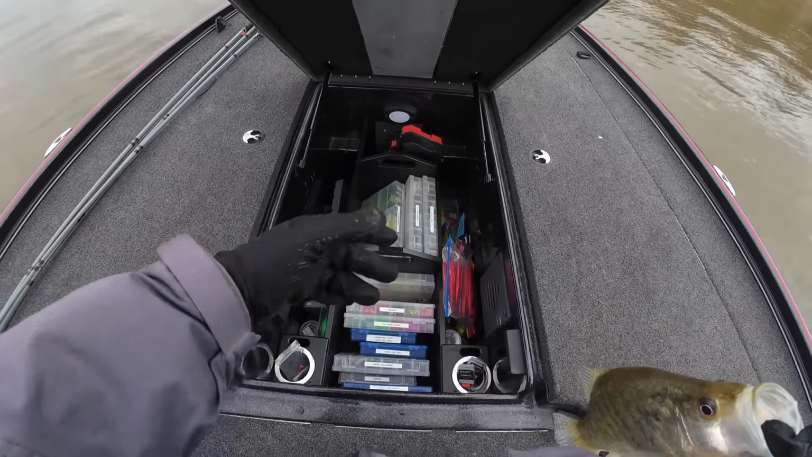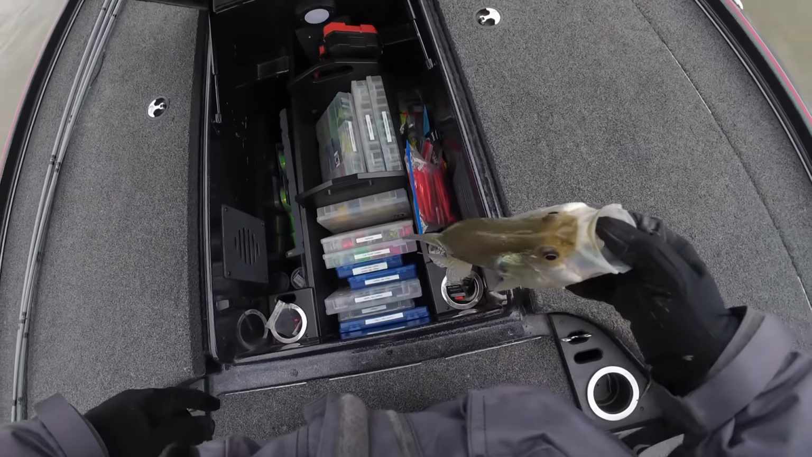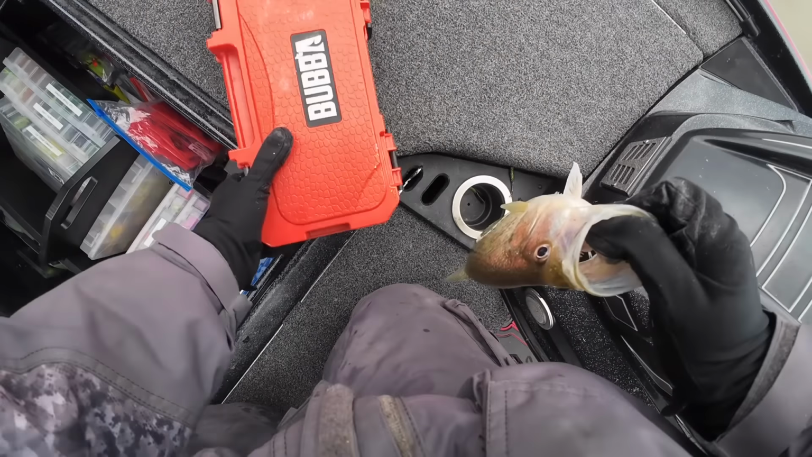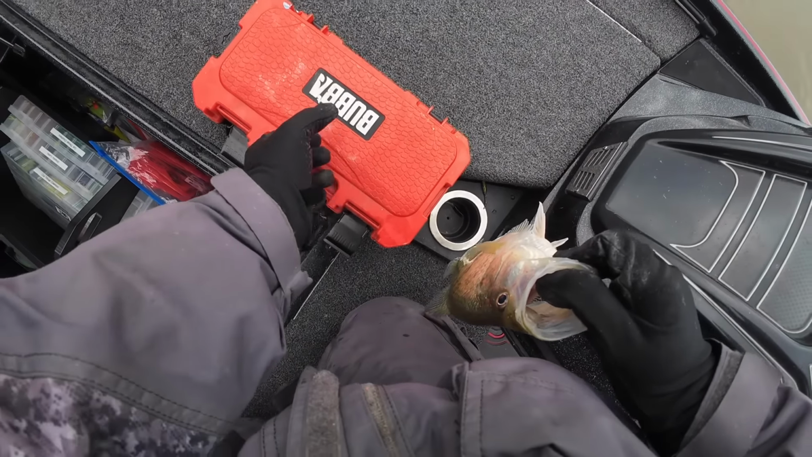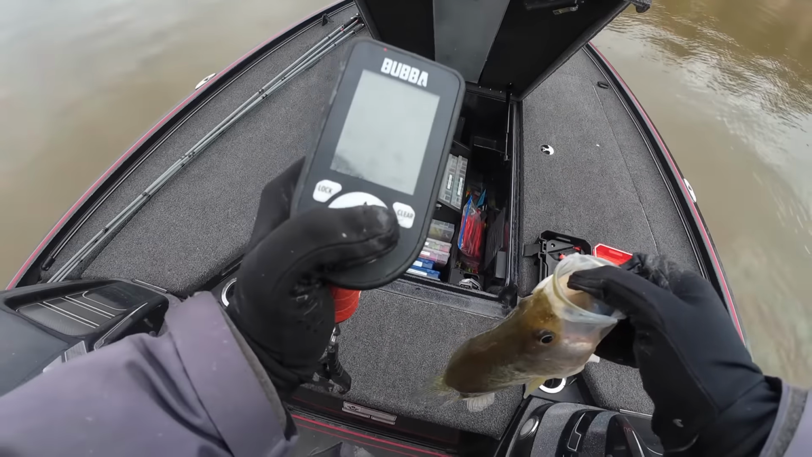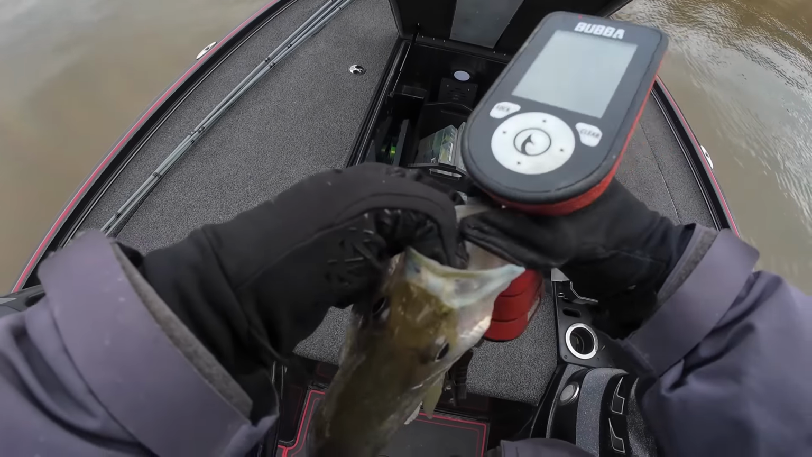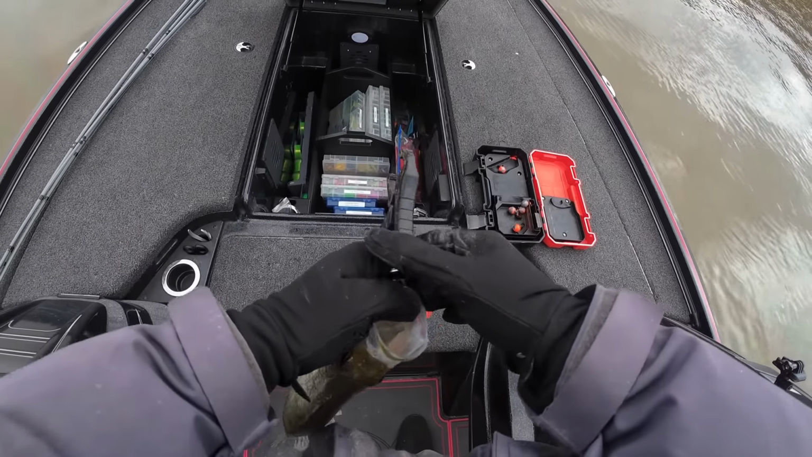This is my candy box where I keep all my crappie candy in here. I got everything you can think of to catch crappie. So I use the Bubba Pro Series scale. This is one of the best scales you can get. It is very accurate. All right, we are cleared out. So this is a nice clip. It doesn't hurt them at all.